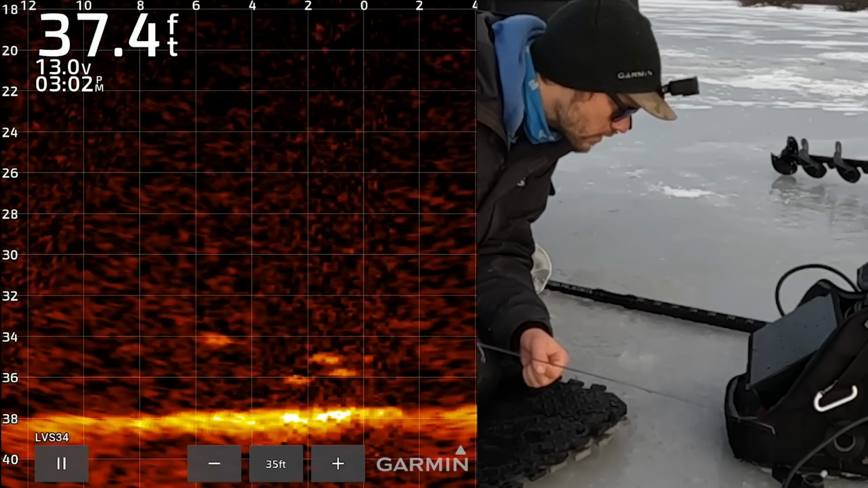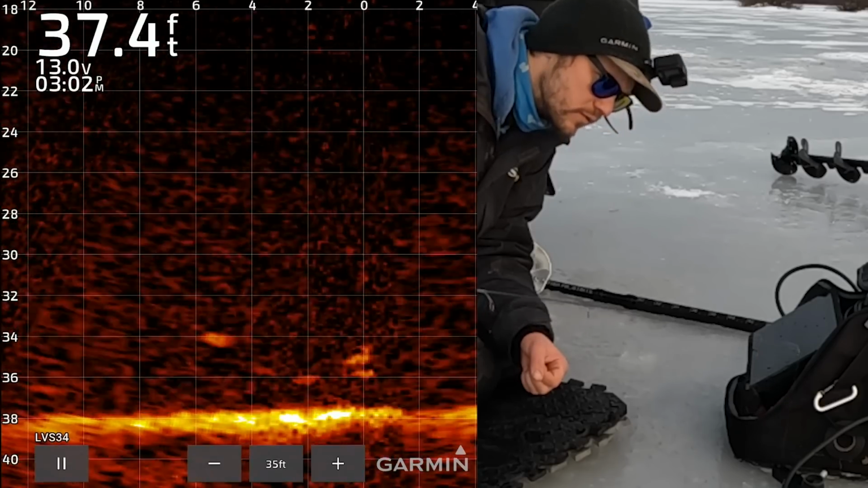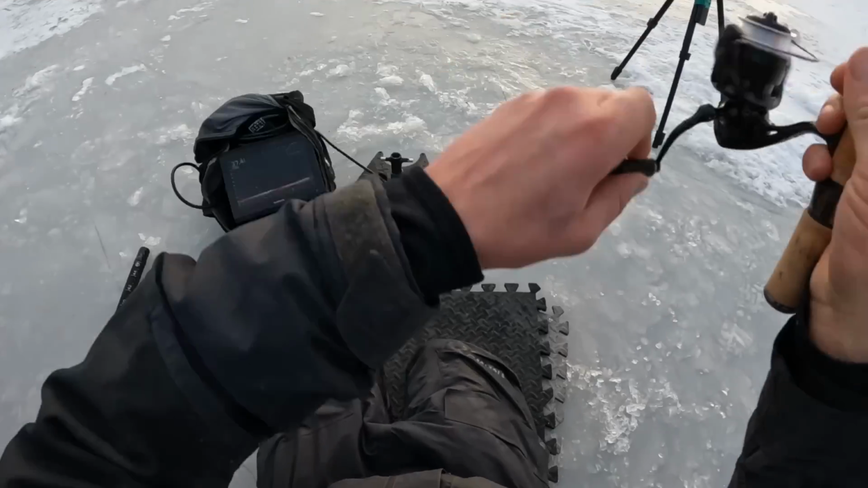Drop down here. 35 foot. 36 foot. The lower one's at 36 foot. This is gonna be quick. Oh, hard bite. Not a big fish.